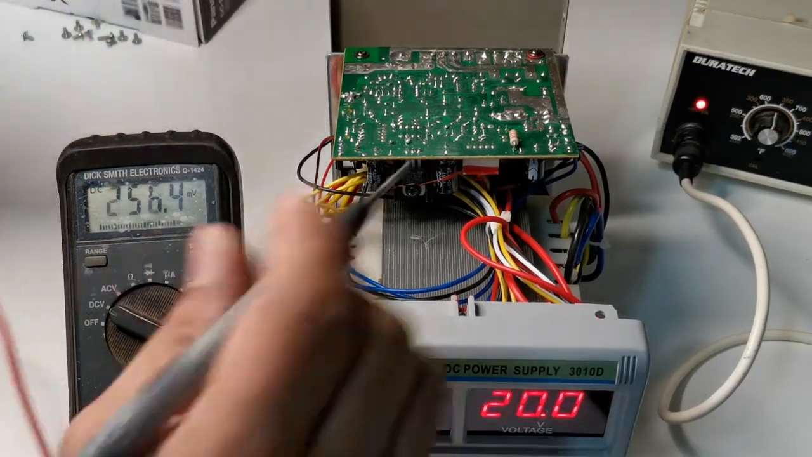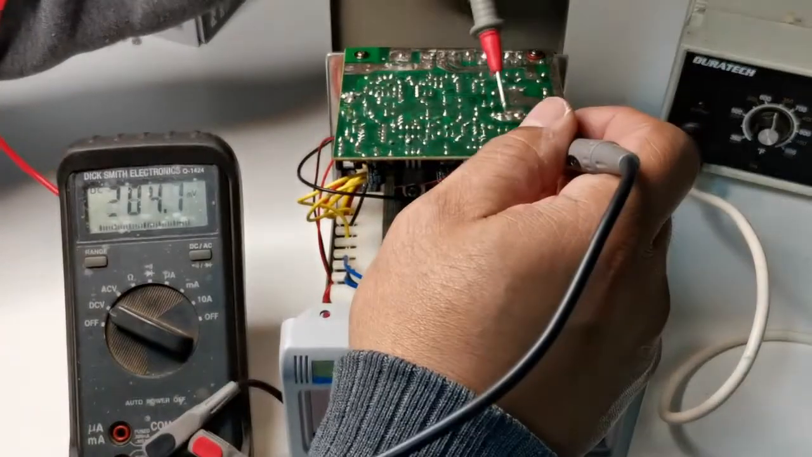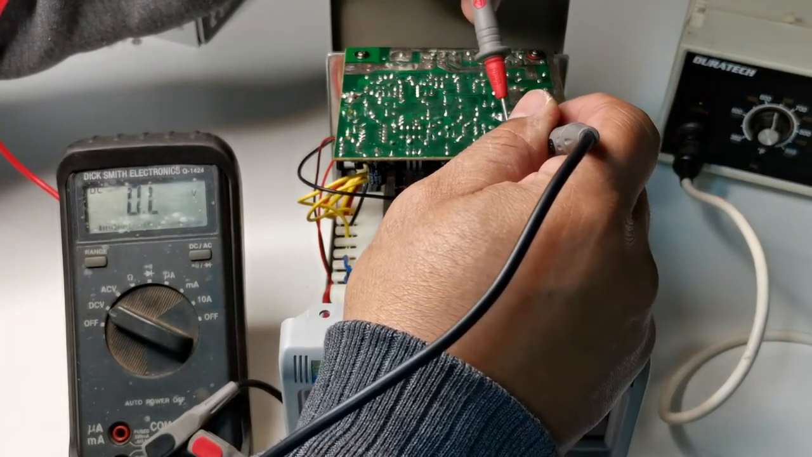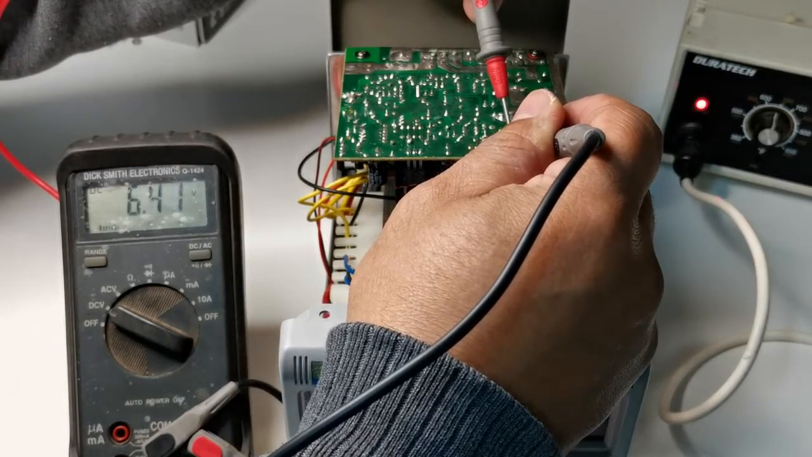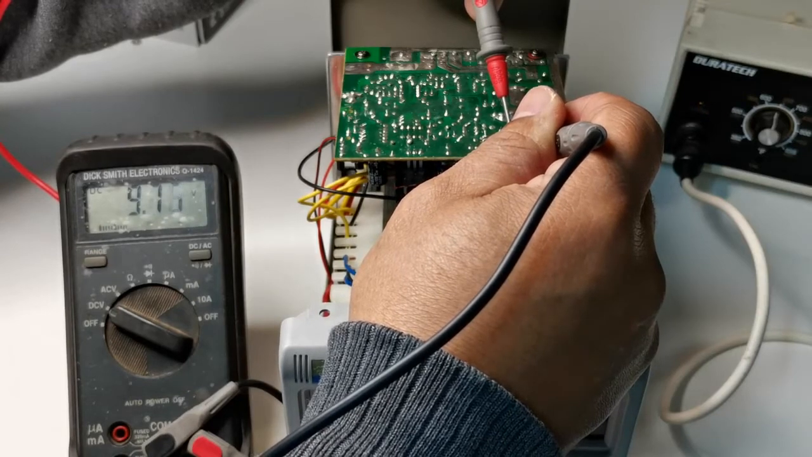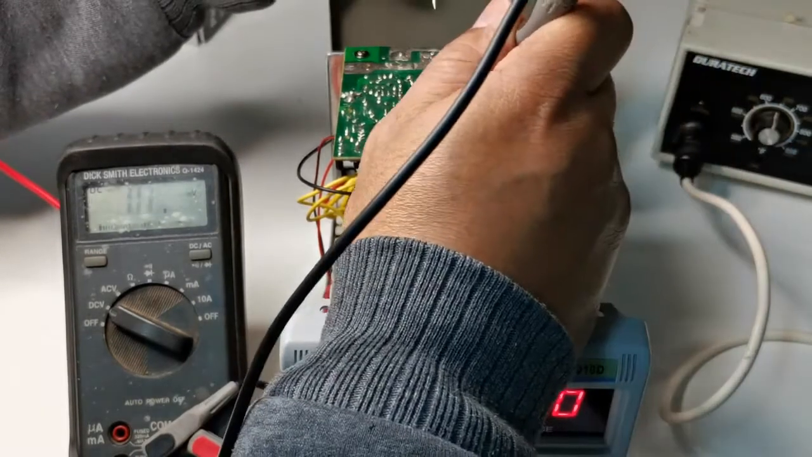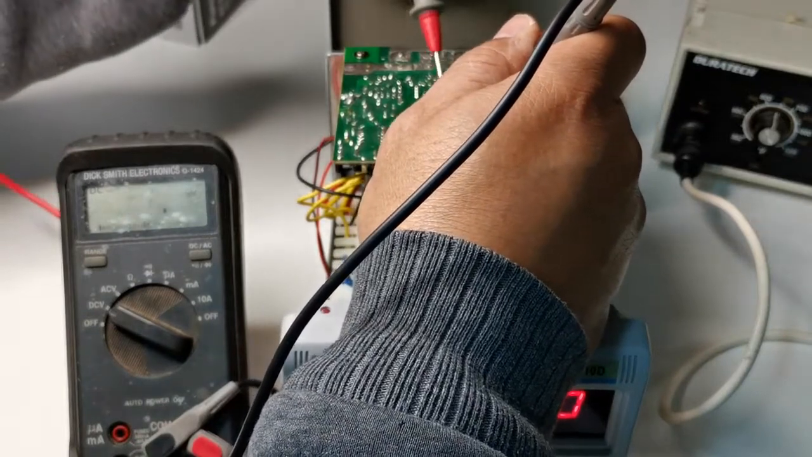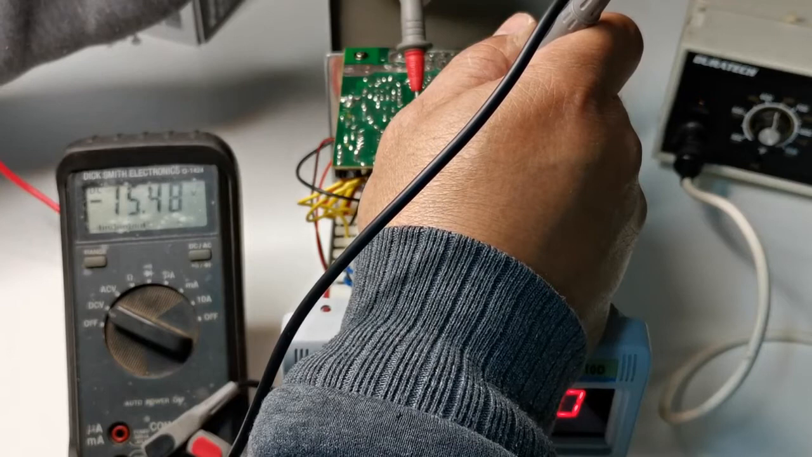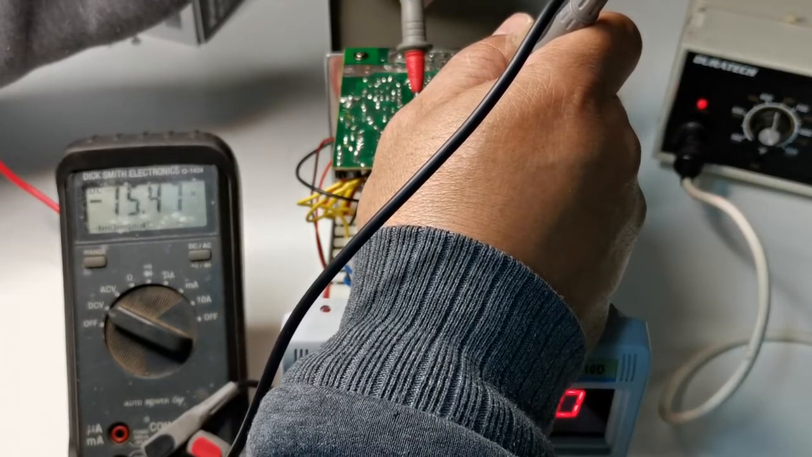Okay. We'll check for the voltage drop across this resistor here. This guy. It's 9.78. Okay. So now we check the voltage on pin 4 of the op amp. It's minus 15.5, which is good.